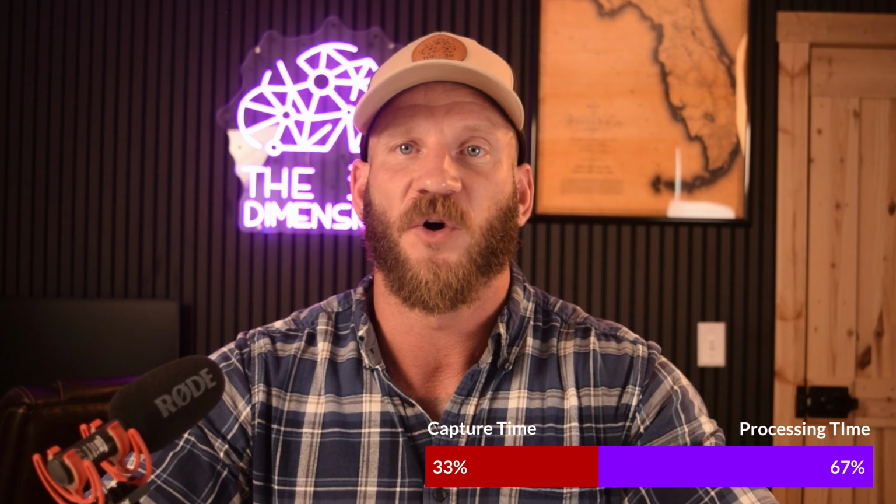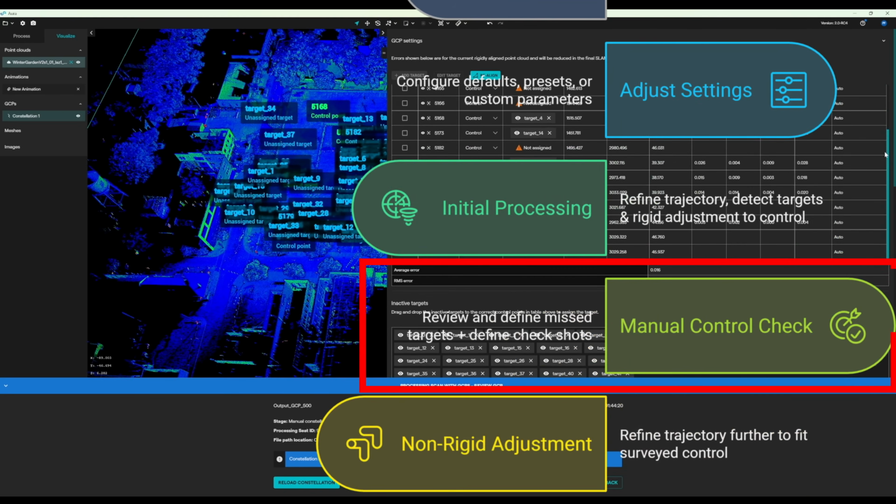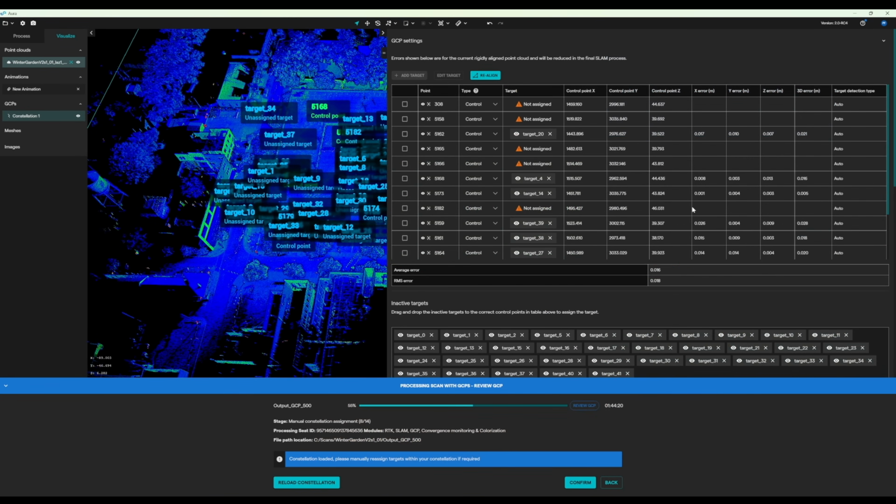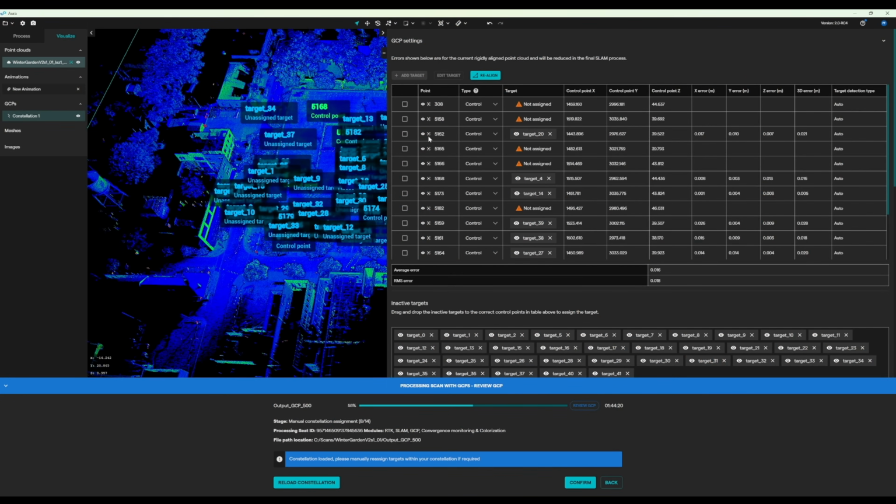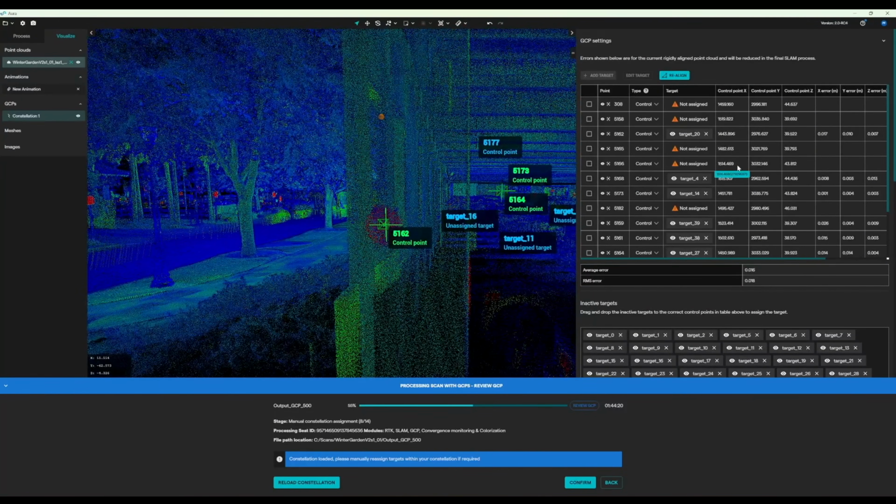you are using control. After the first processing step has been completed, Aura automatically detects as many retroreflective targets as it can with its automatic target recognition algorithm and does a rigid transformation of the point cloud to those targets and their supplied coordinate values. Like I mentioned previously, I really like how it stops here and lets you check the applied control to find any blunders in the data.